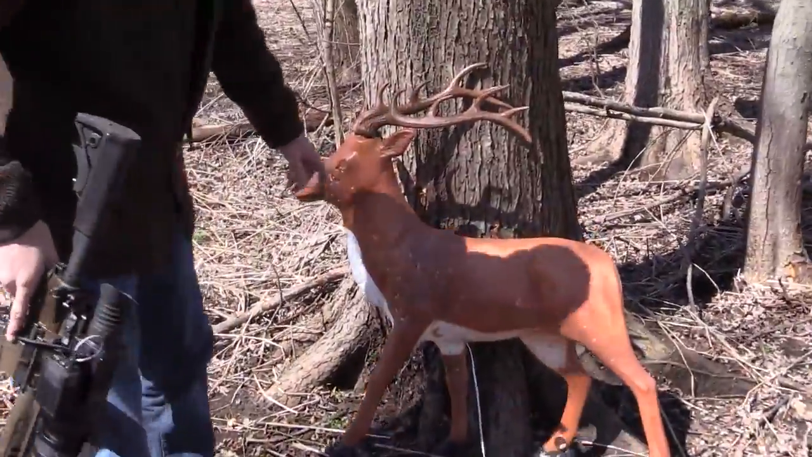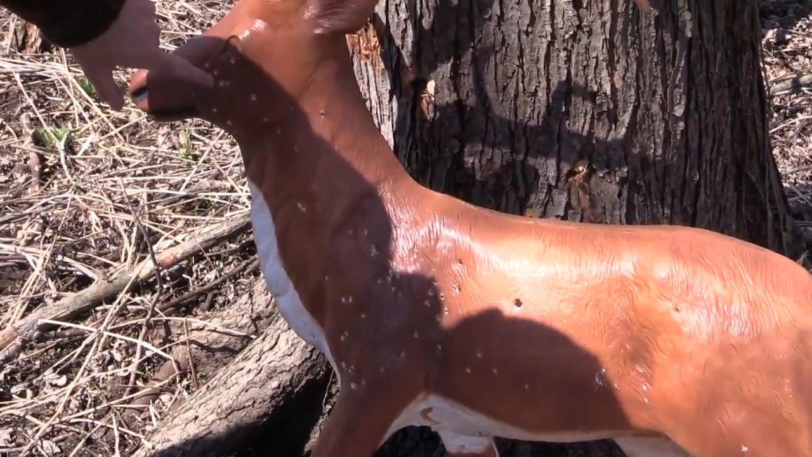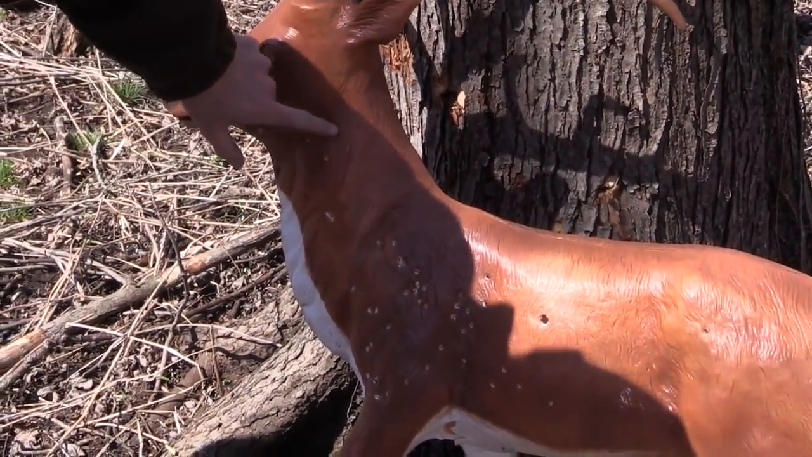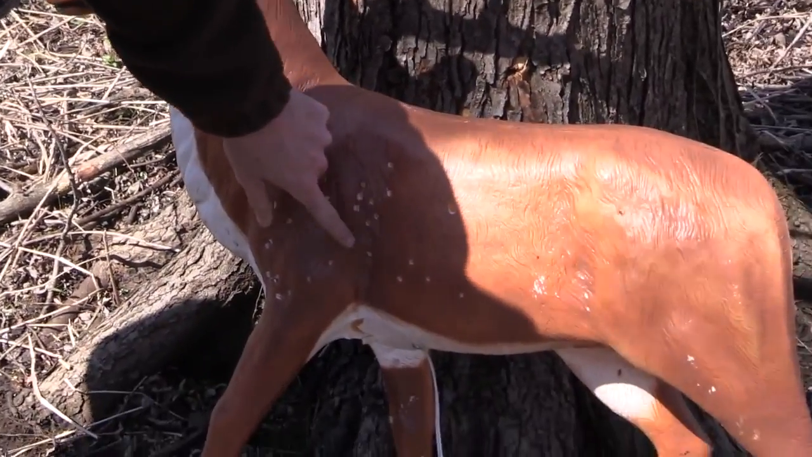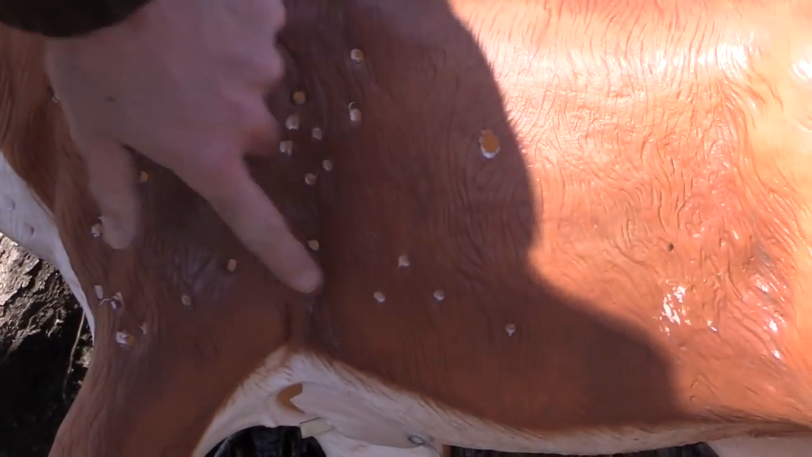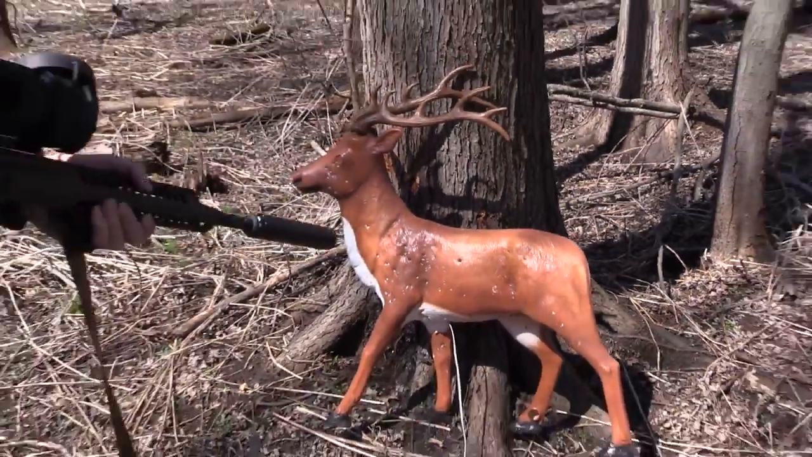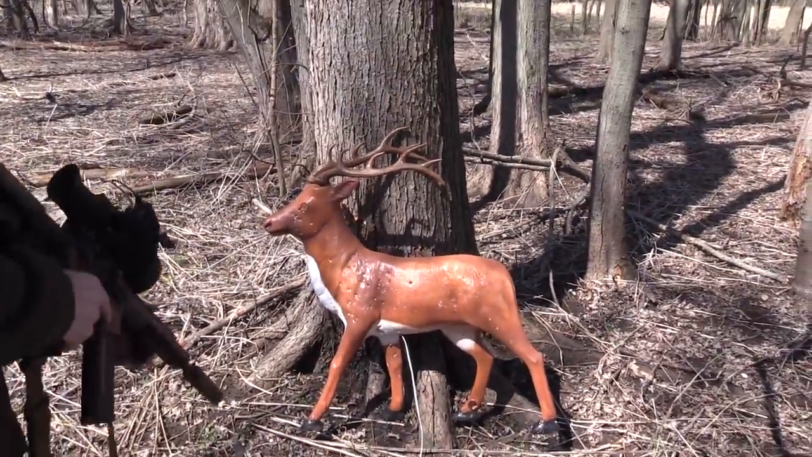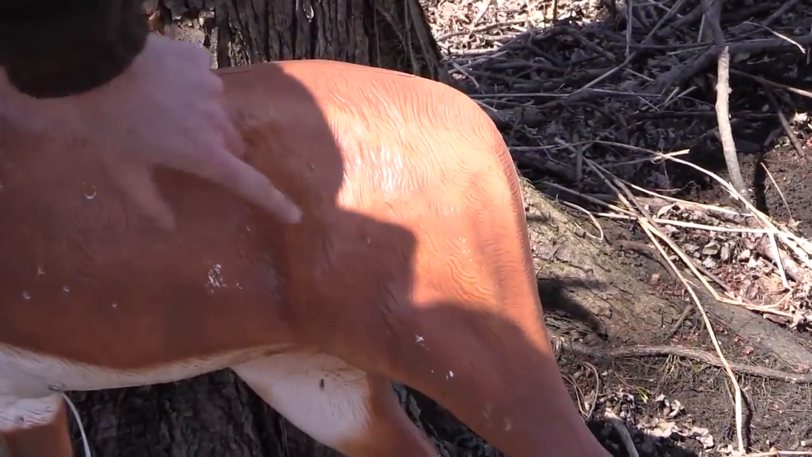So Bambi has already been hit with other things like slugs and some larger caliber handgun loads here. Here's the 6.8 rounds. That's the Federal there. You can see the 6.8 rounds here, one hit here, over in here. And how I know that those are the 6.8 rounds is because I'm gonna pop Bambi in the rear end here. So you can see the holes are the same size.